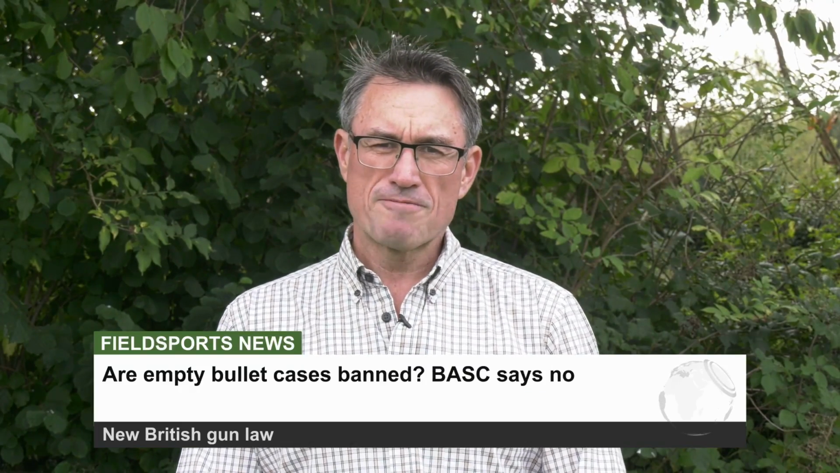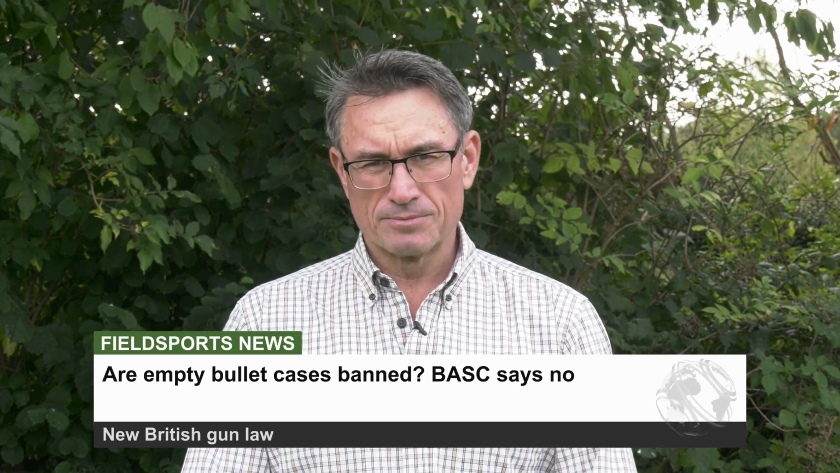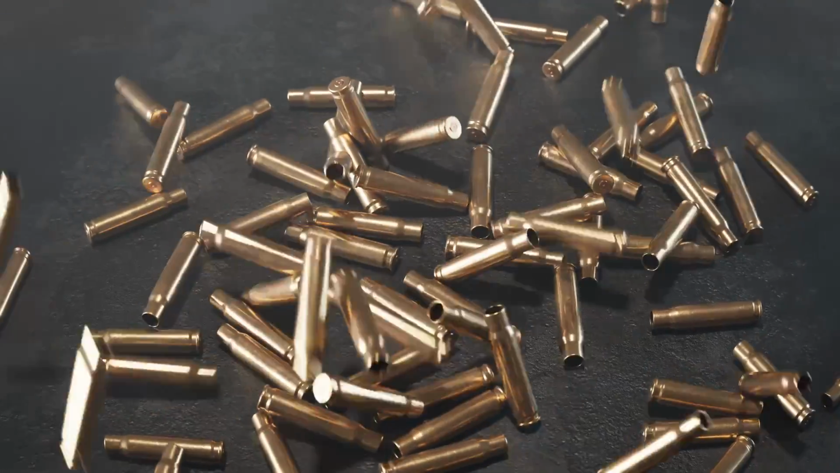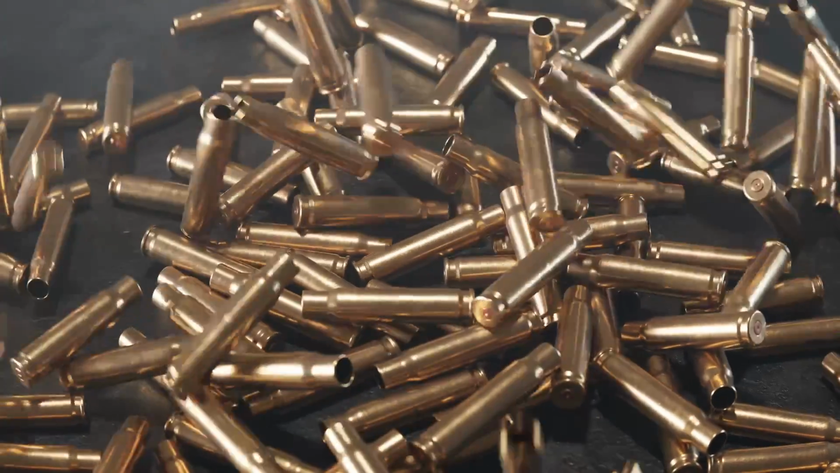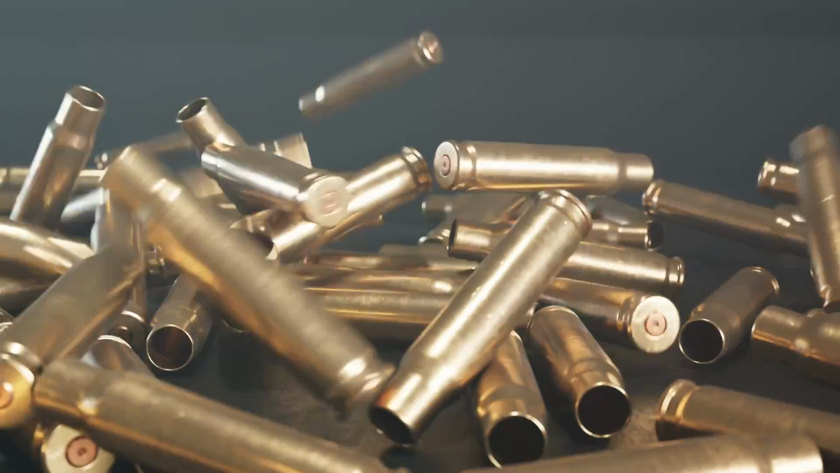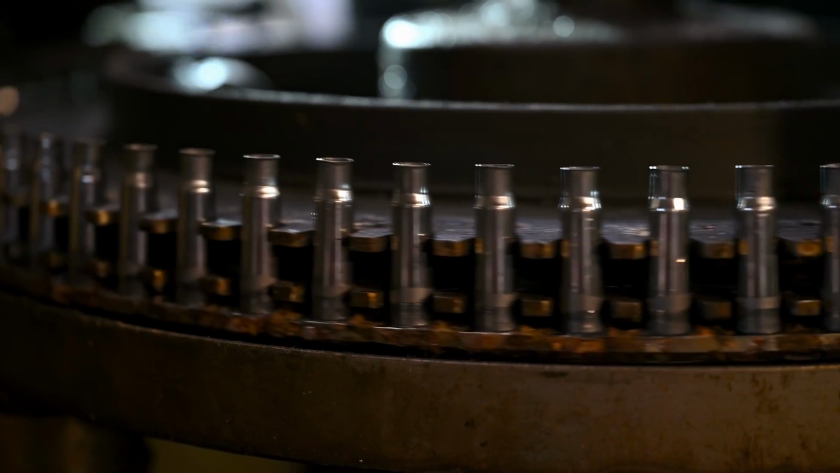The 2023 Firearms Bill is close to becoming law, and there are fears that it includes a ban on spent ammunition. It includes licensing conditions for home loading components, with some commentators saying that that means trouble for collectors of brass cases or those who have them as souvenirs or as decorative art. Basque says this is not the case, and there is nothing for ordinary shooters to worry about. The new rules only apply in cases where the police can prove that the owner of the empty cartridge has intent to use it in a crime.